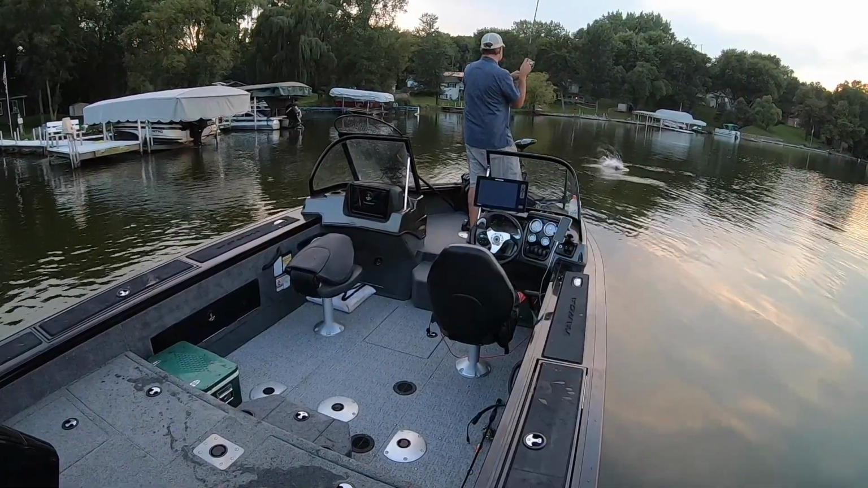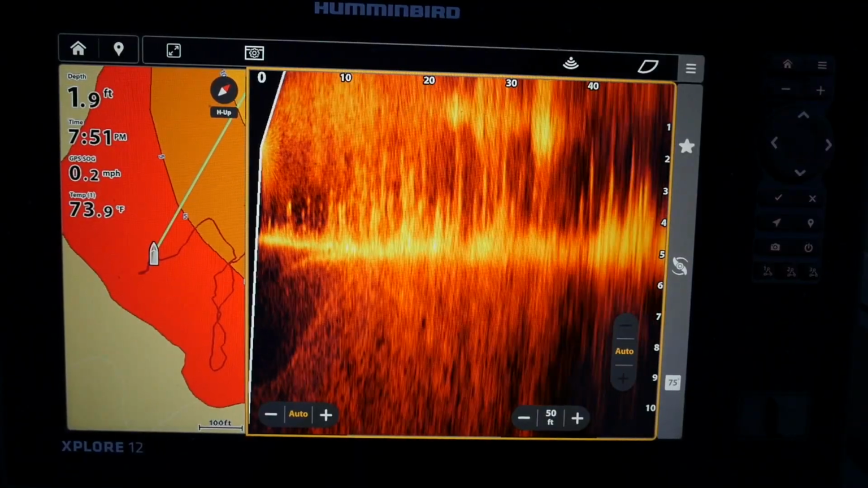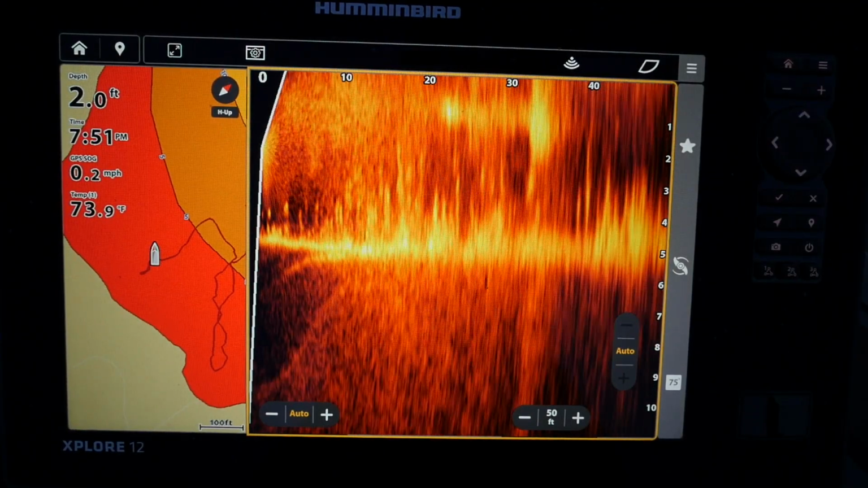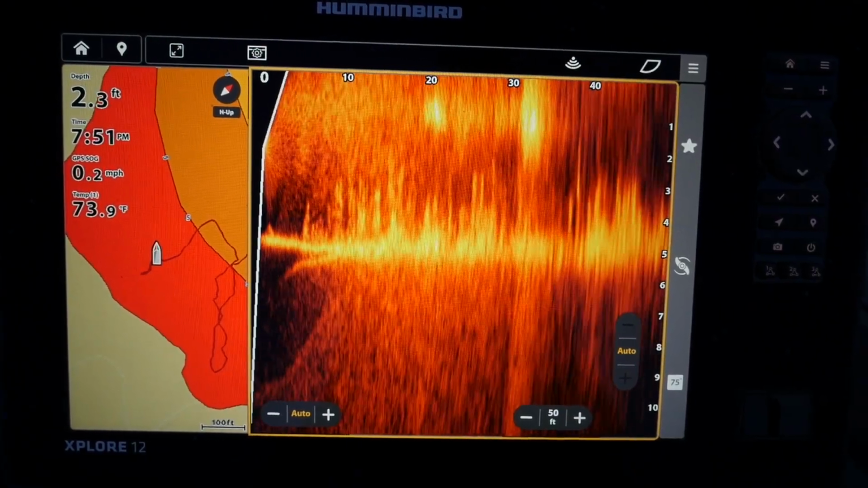There's a cat right there. Oh my God. Oh my Lord. Oh my goodness. I think you could probably see that on the forward-facing sonar.